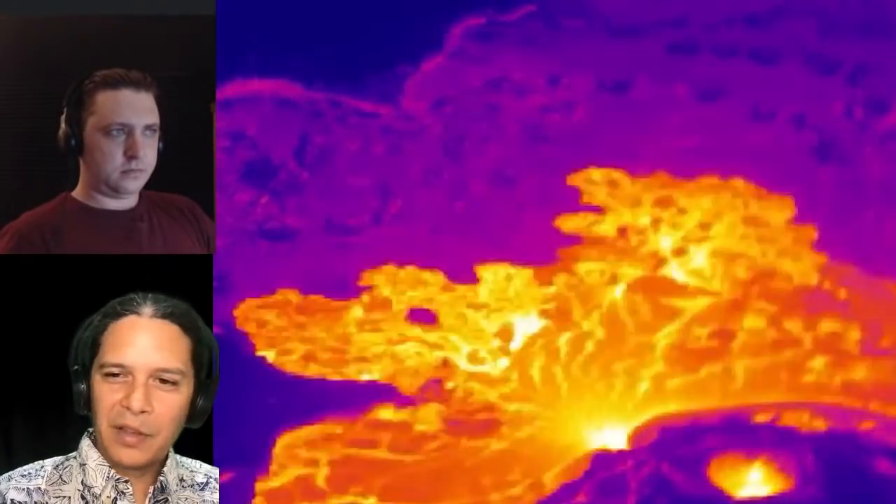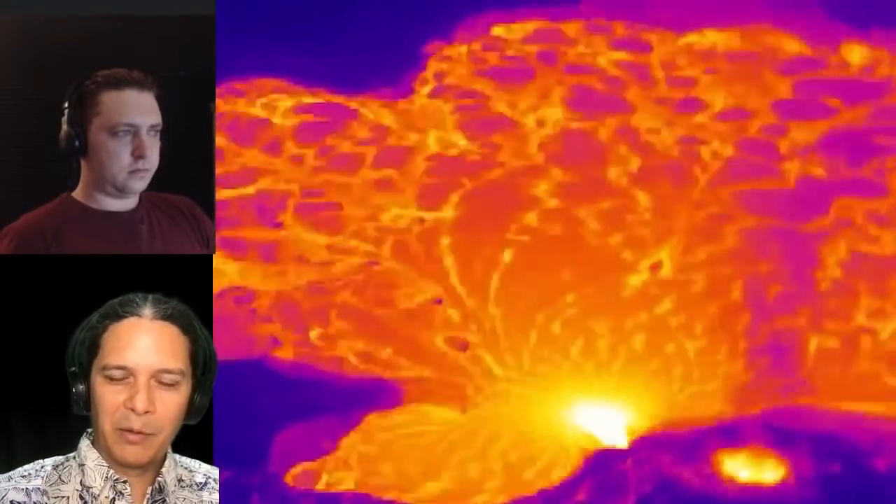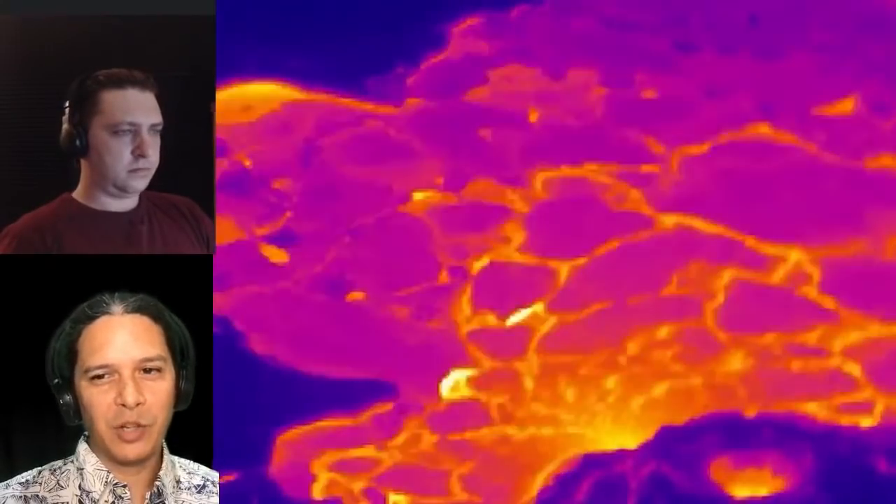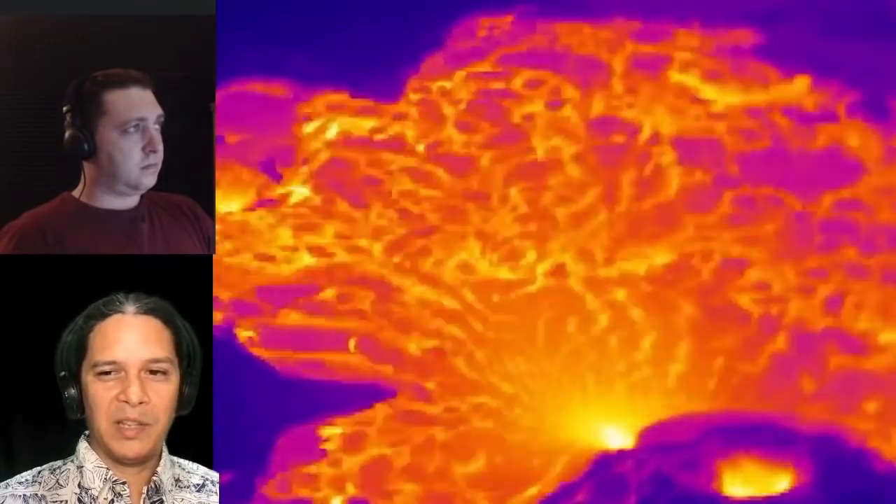So that's kind of what we have lined up today, is stepping through and looking at those patterns, comparing it a little bit to what happened back in the December 2020 eruption, and putting it in context of 2018 as well a little bit, right?